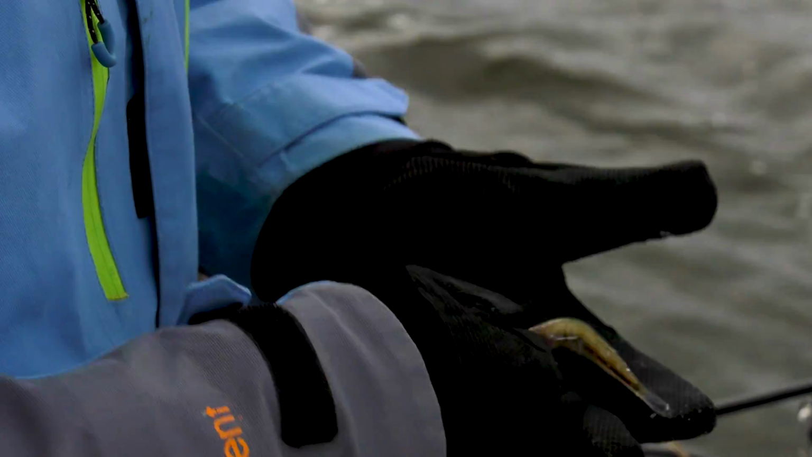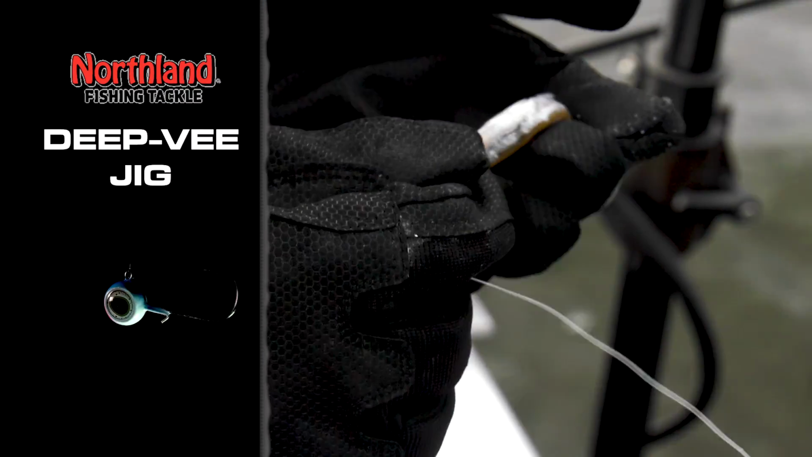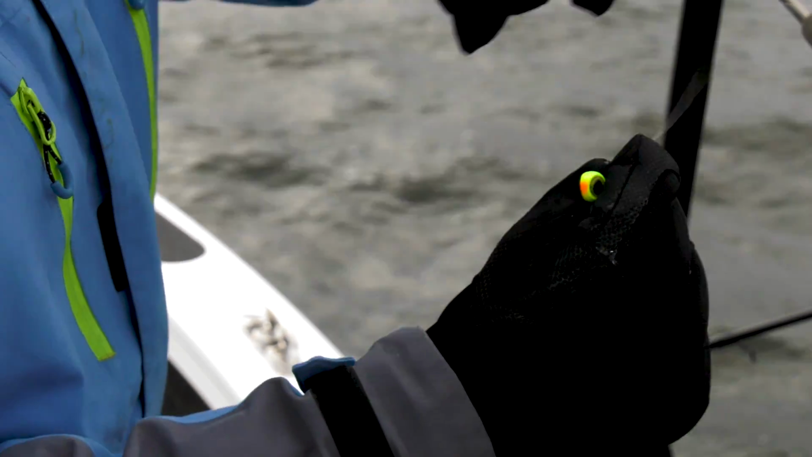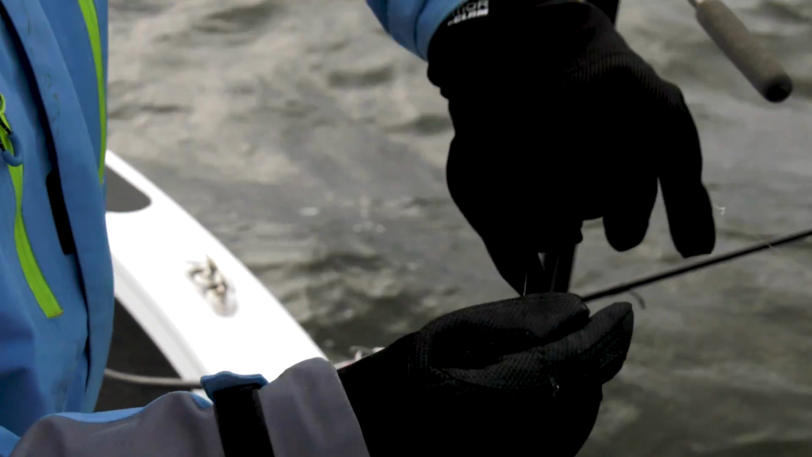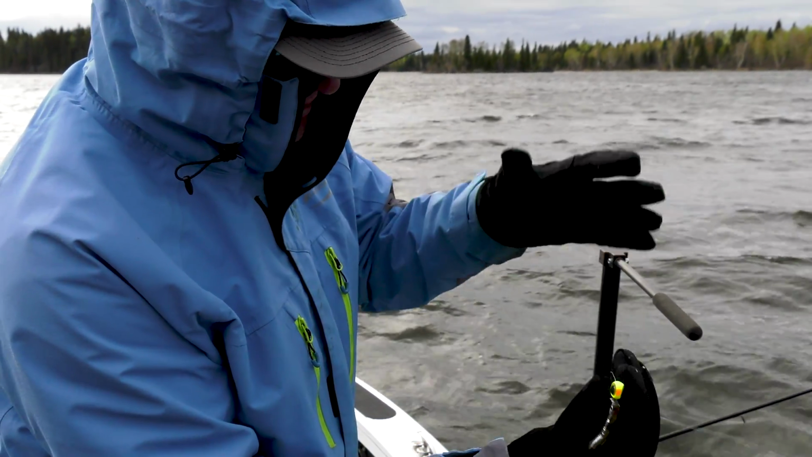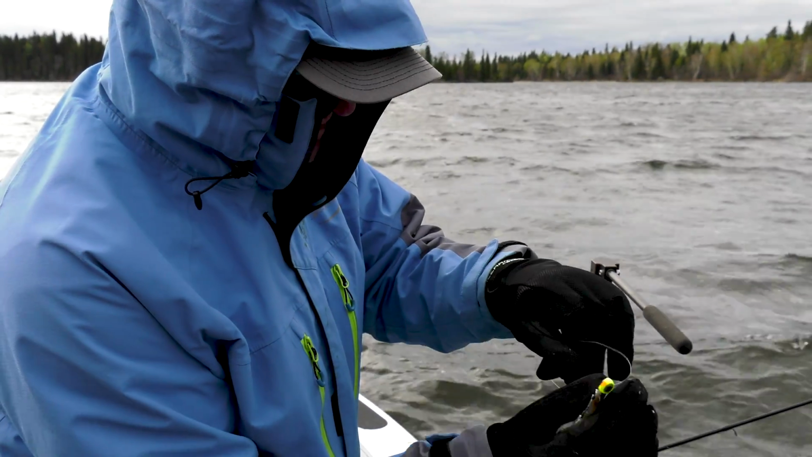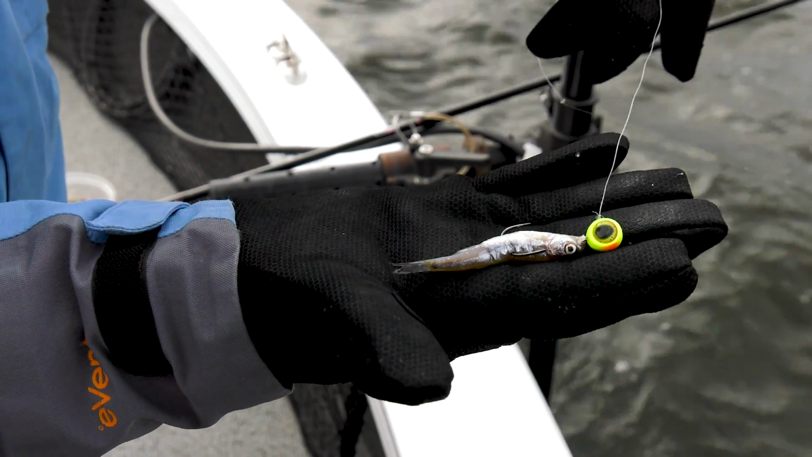This is that Northland Deep V jig, long shank, which is important for hooking on salted shiners or frozen shiners. It has that aspirin pill shaped head, but on the bottom you can see it's angled in. That's why this particular jig works so well in current and fishing right below the boat vertically. It just drops straight down, never rolls over on its side. I think that's important. That's why this jig works so well.